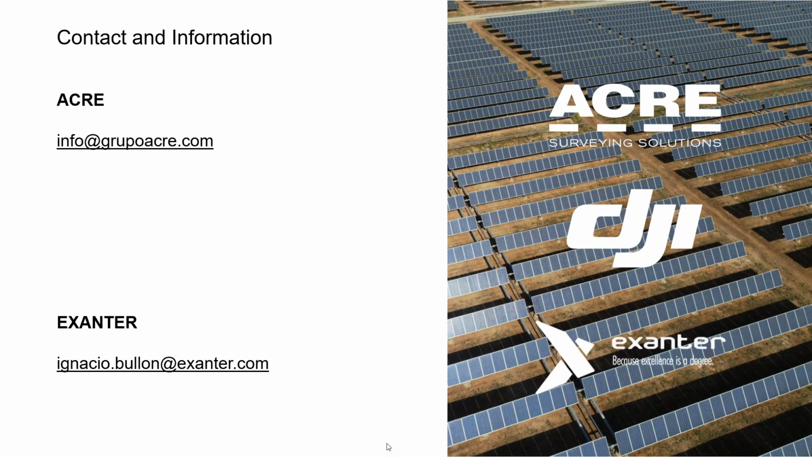There is another question. Did you mention inspection distance from drones to PV panel? Yes, as I told, it depends on the focal distance of the camera, and of course that has a relation with the resolution of the camera, and at the end the resolution that you would like in the image taken. But to fulfill the code that we were talking about, the 3 centimeters per pixel, we were talking approximately between 25 and 35 meters of height.